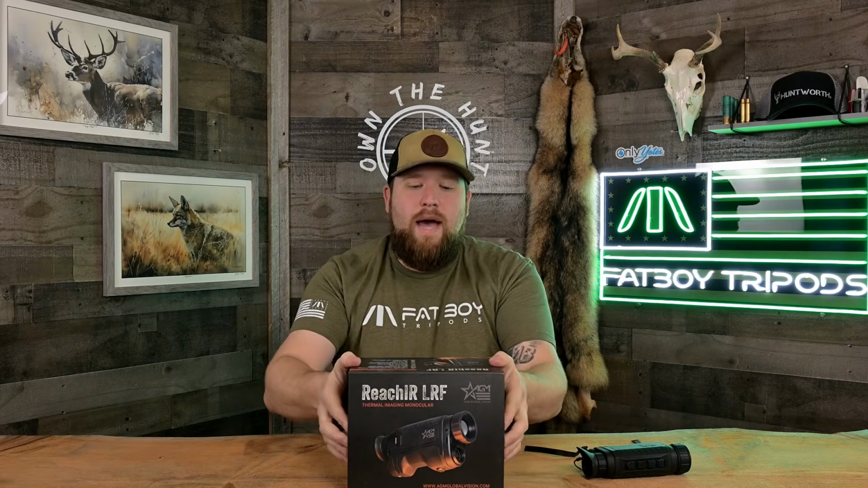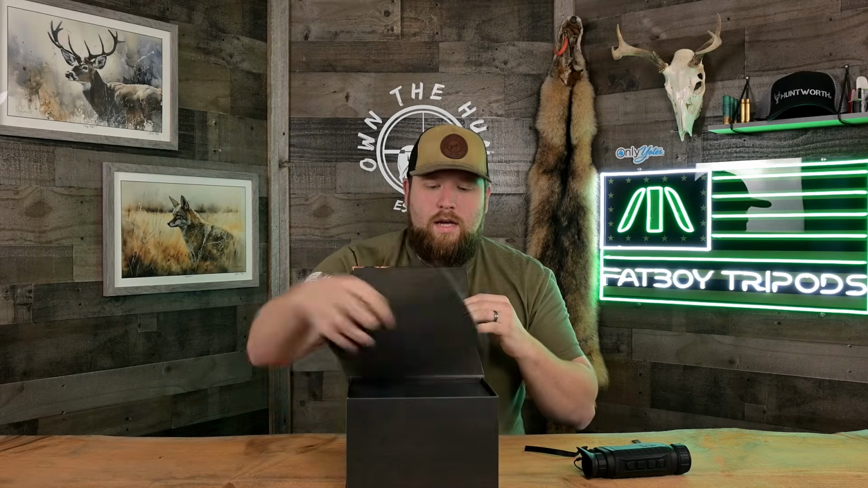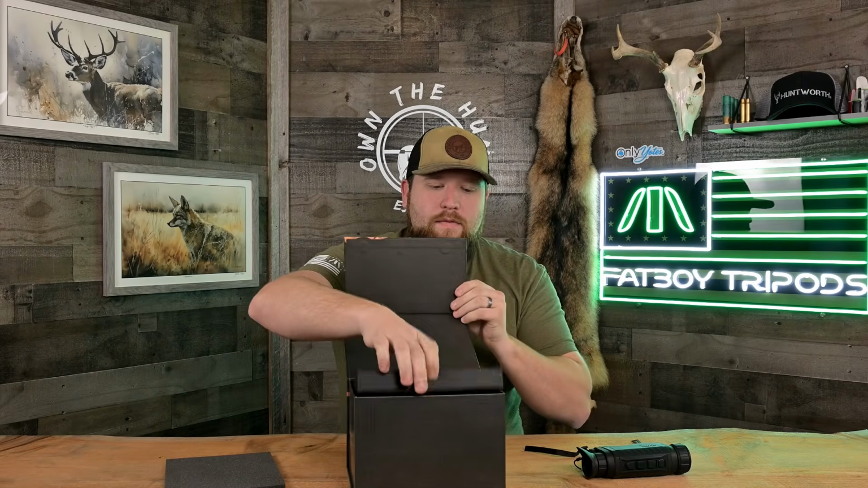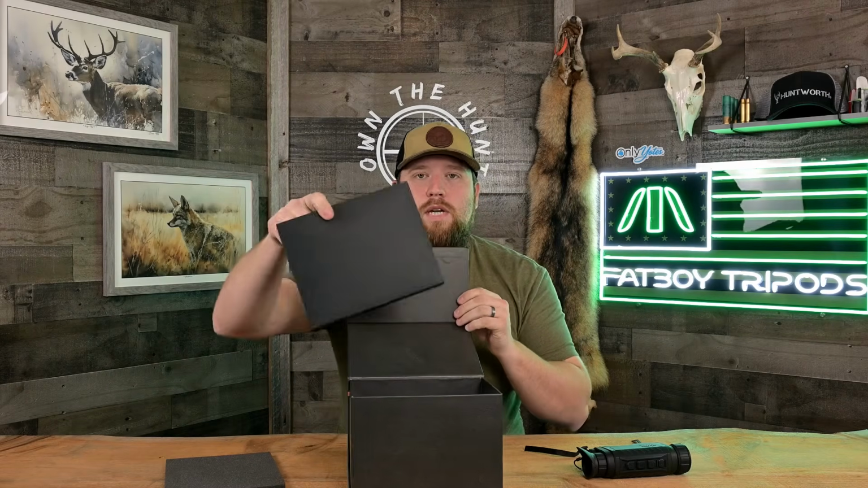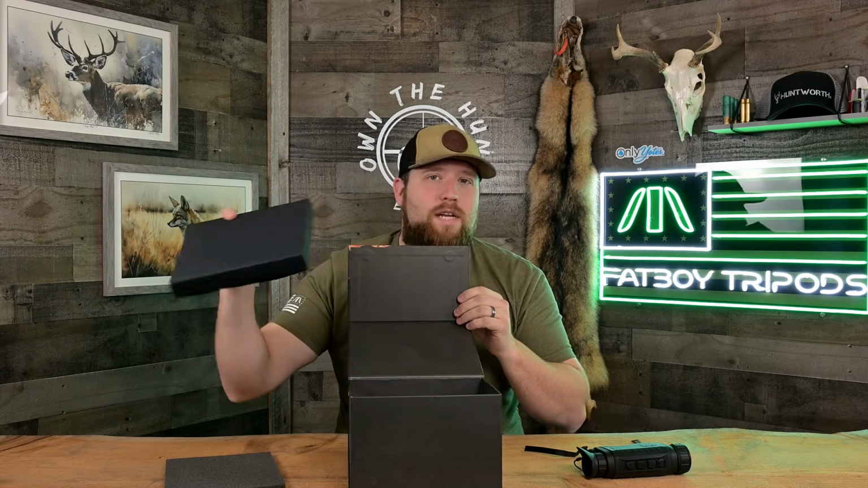So guys, what does the unit come with? Obviously, I talked about it running on 18650 batteries. You get this really nice box with a magnetic lid. Go ahead and open it. In the top, you have a cardboard box with some goodies in it. There's like a charge cable and some different plug-in adapters if you live in a different country.